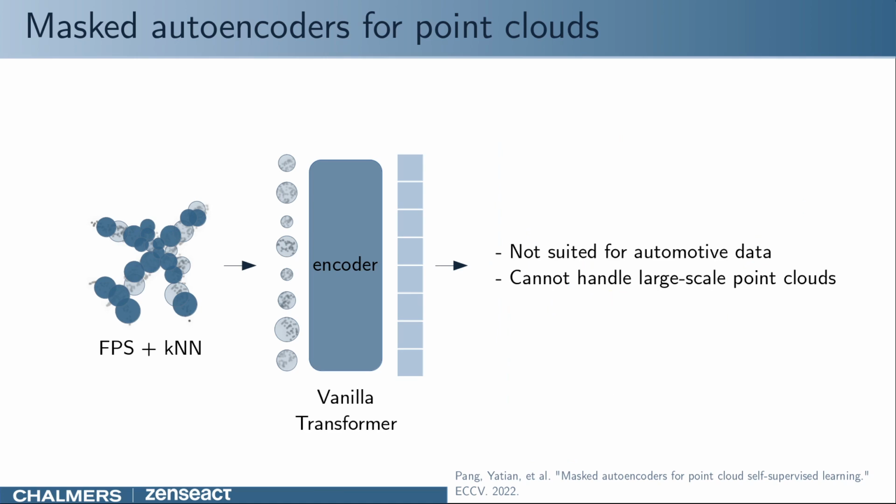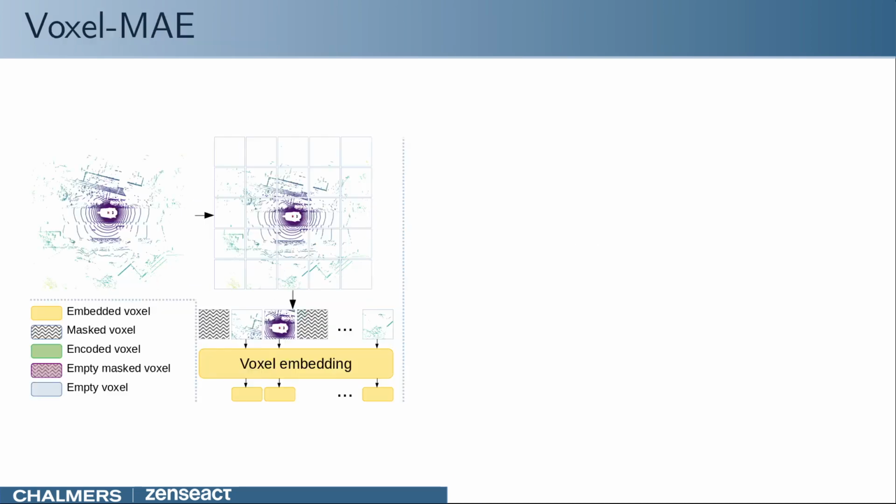While effective for dense point clouds with a single object or for indoor data, this point cloud representation does not scale for automotive data. Therefore, these encoders cannot be used for downstream tasks like 3D object detection in Lidar point clouds. Our method, Voxel MAE, is instead tailored toward the voxel representation, which is popular in the automotive domain for tasks like detection, segmentation, and tracking.